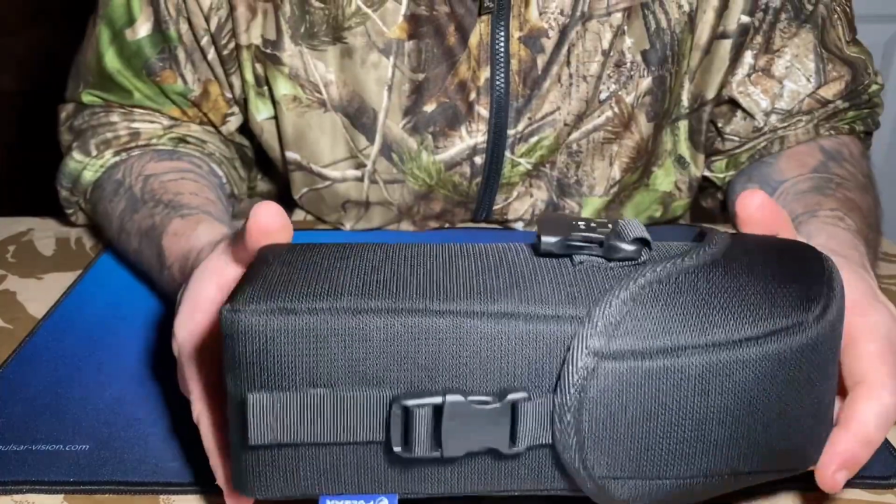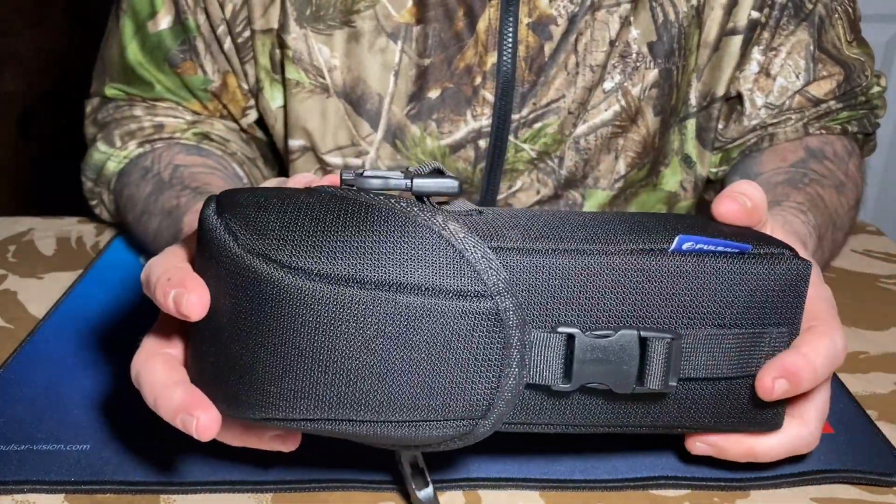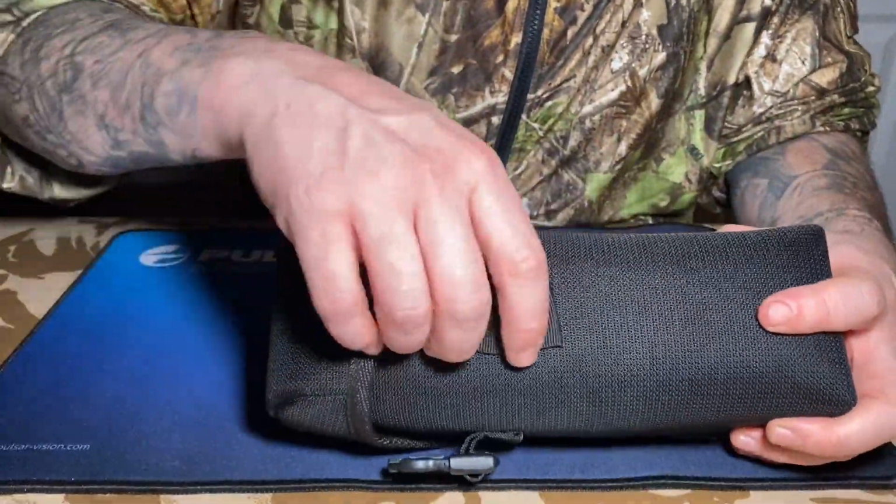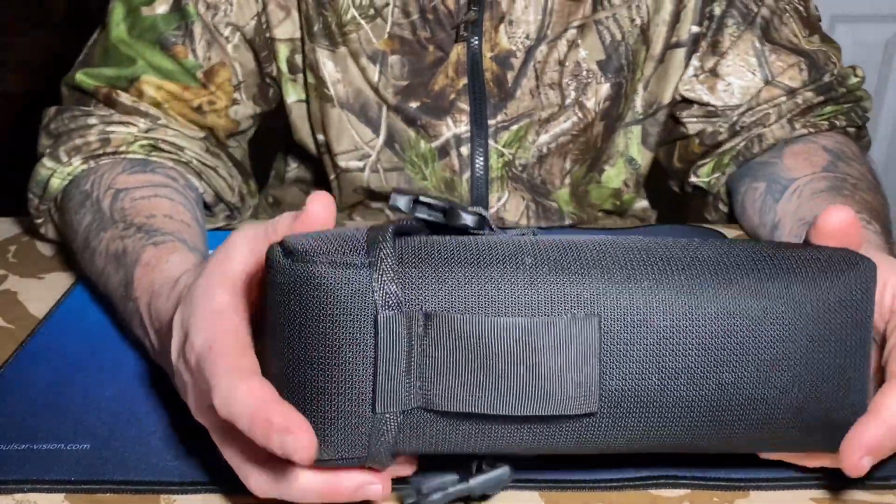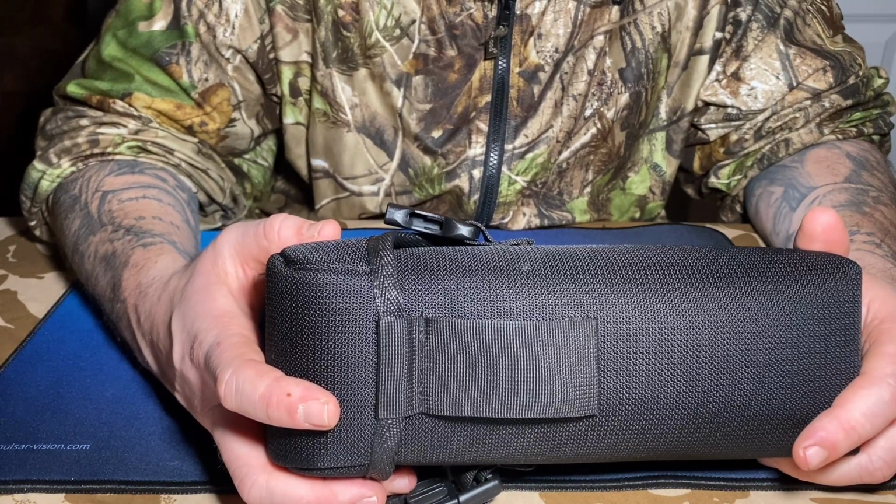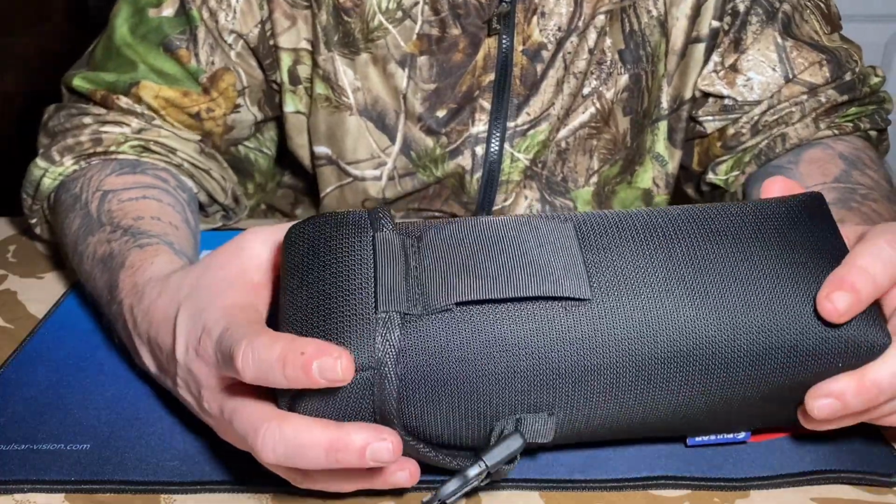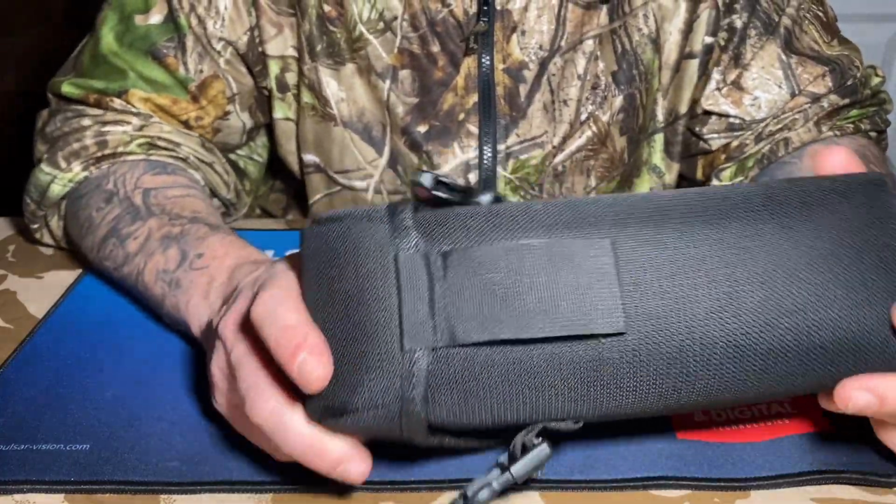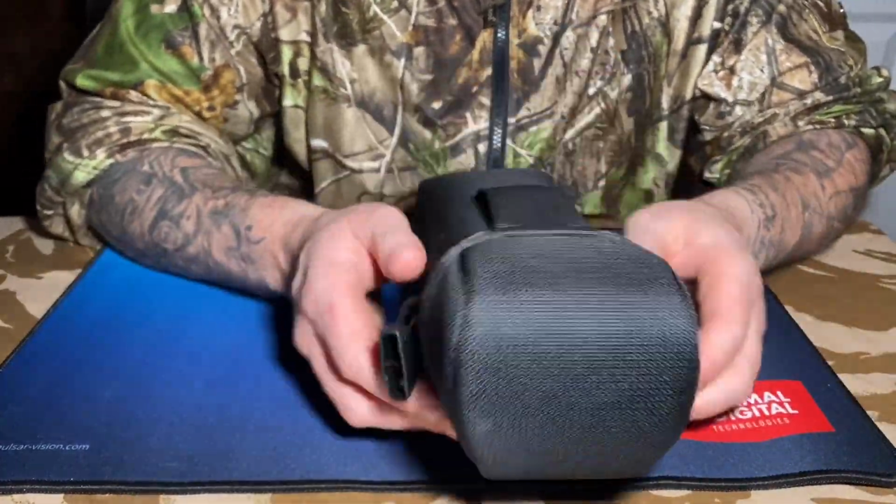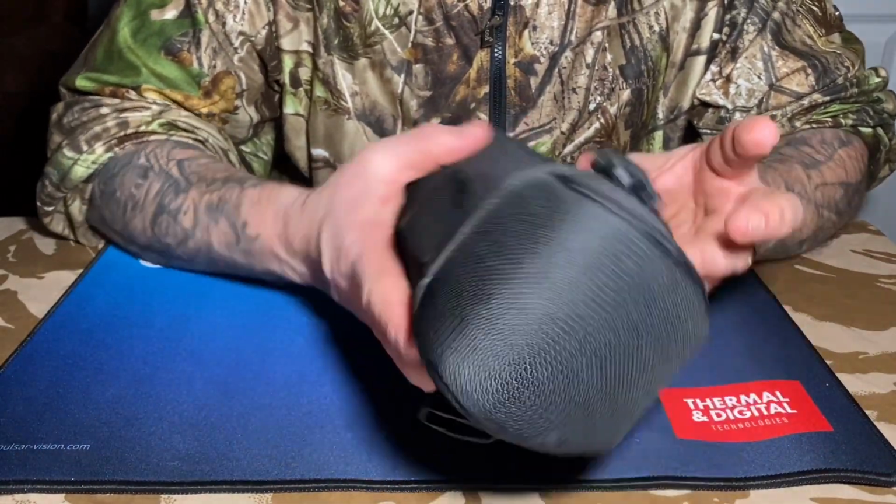Then the unit itself, you get a beautiful soft case. This has a belt clip here, which I find myself using more. The same as with the Hik, you could put a lanyard around it and have it around your neck. But as you'll see in a minute, this unit's a little bit bigger than that. It does come with two buckles here for a shoulder strap, so you can have it on your shoulder.